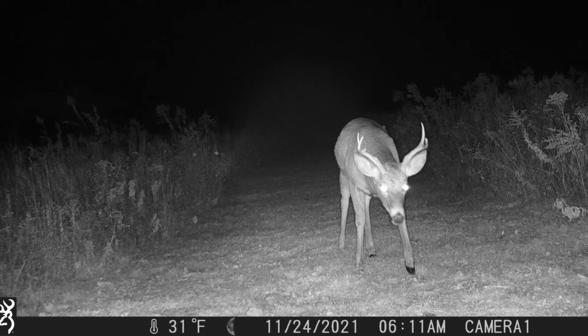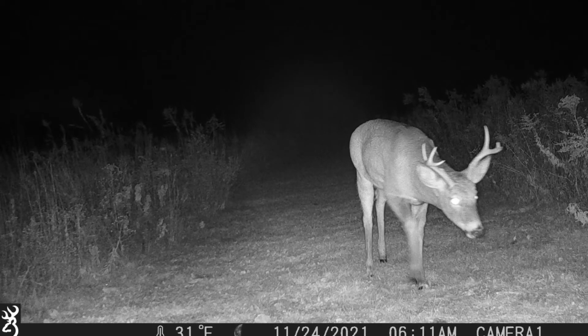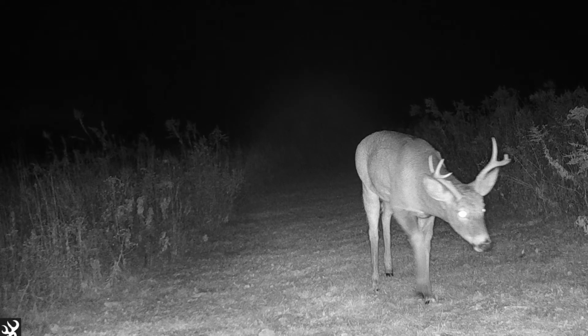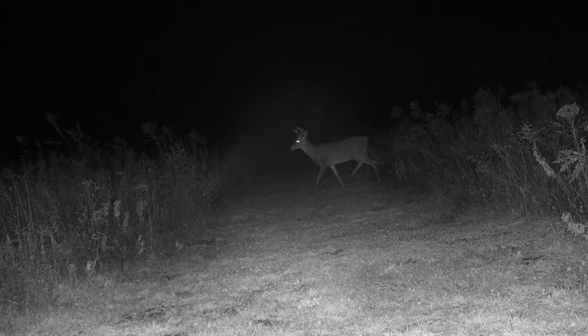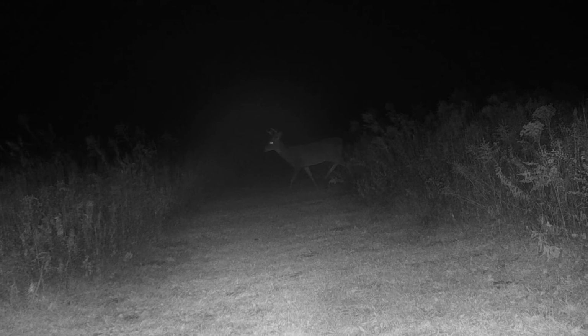This buck, although he looks similar to the last one, is a different deer. Notice he has no brow tines where the other one did. And the last buck we got, he walked straight across the trail, not down it. So this was the only shot of him that we got.